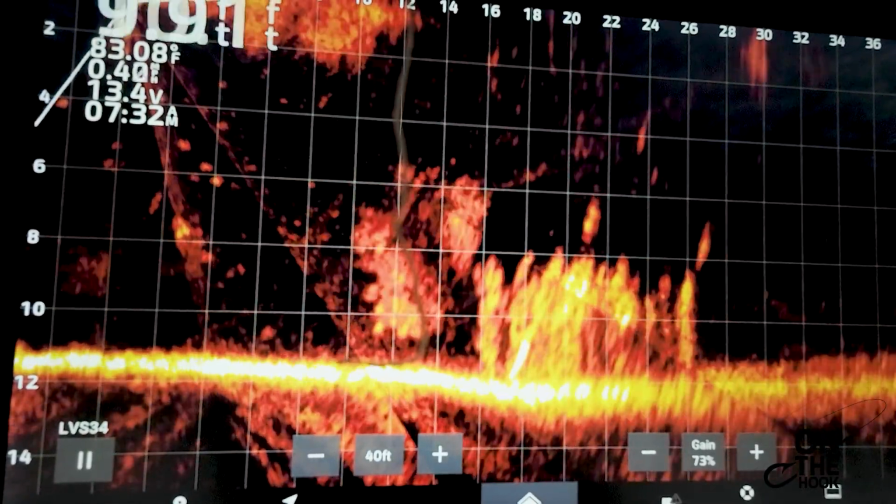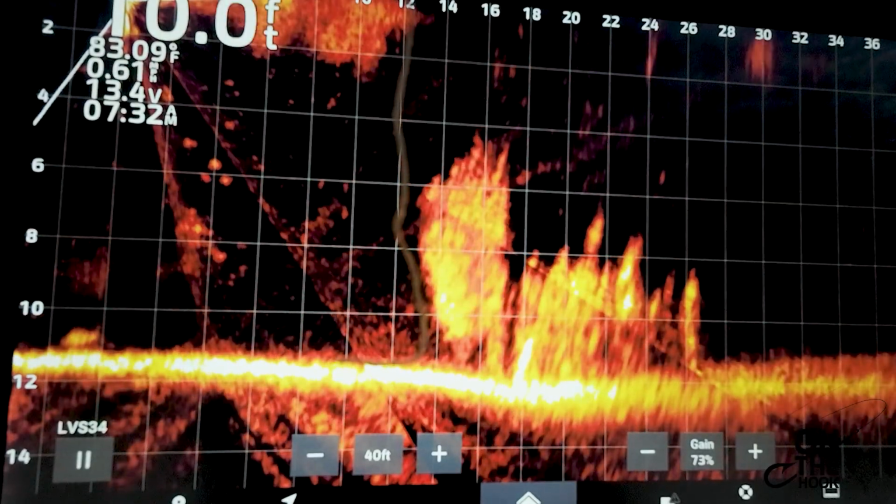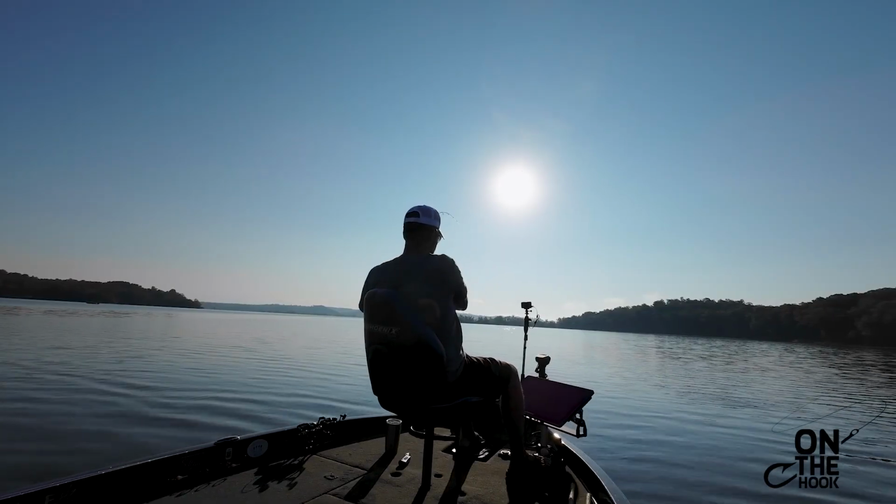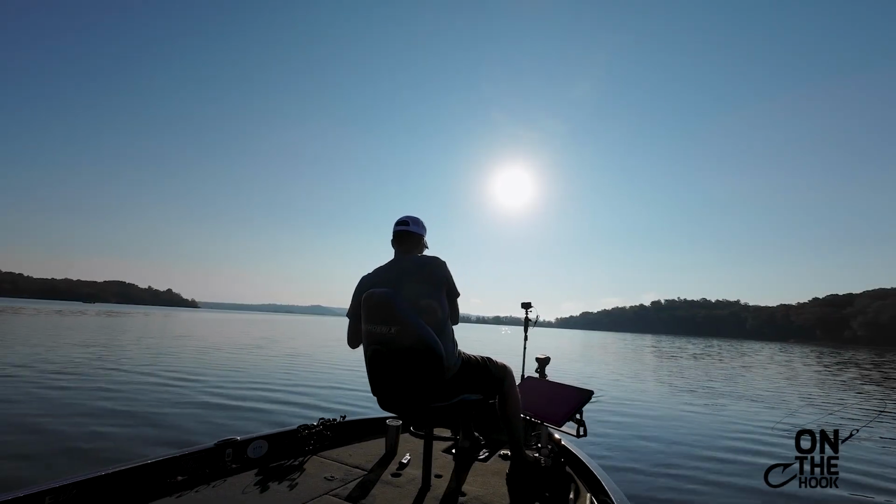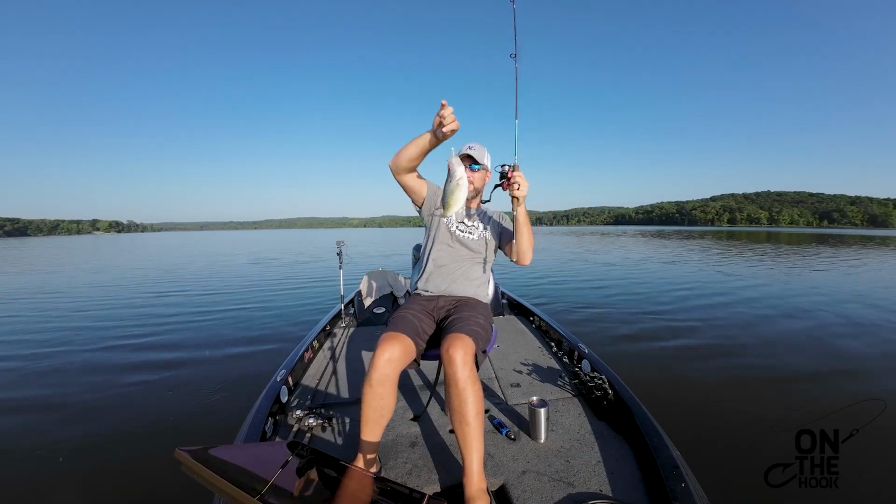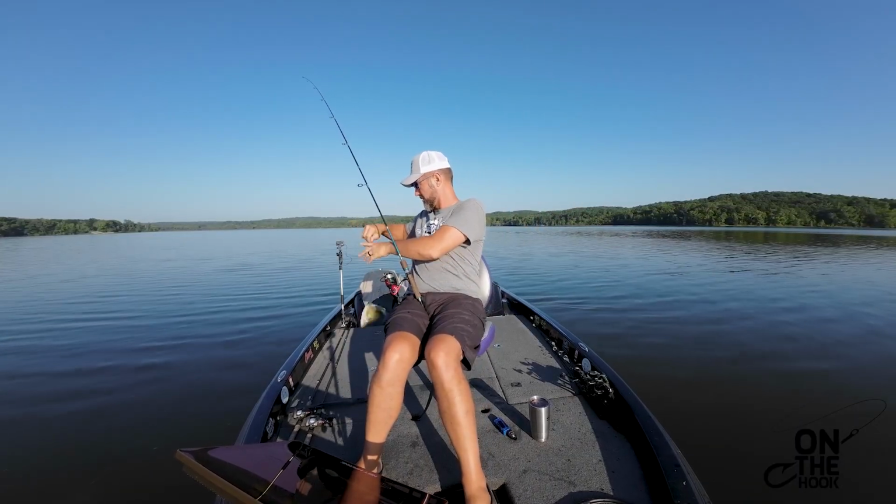Got a couple good ones in there if we can just get them to eat. Oh yeah, there's a good one. Fish of the day right here. Come on, baby. You look good. Be good to me. Oh, he stayed on too. Big old nice white crappie.